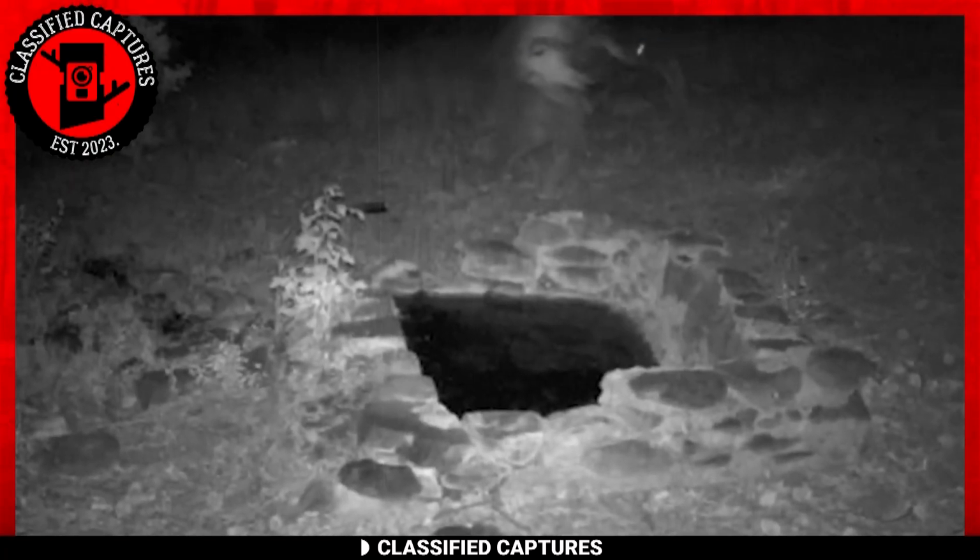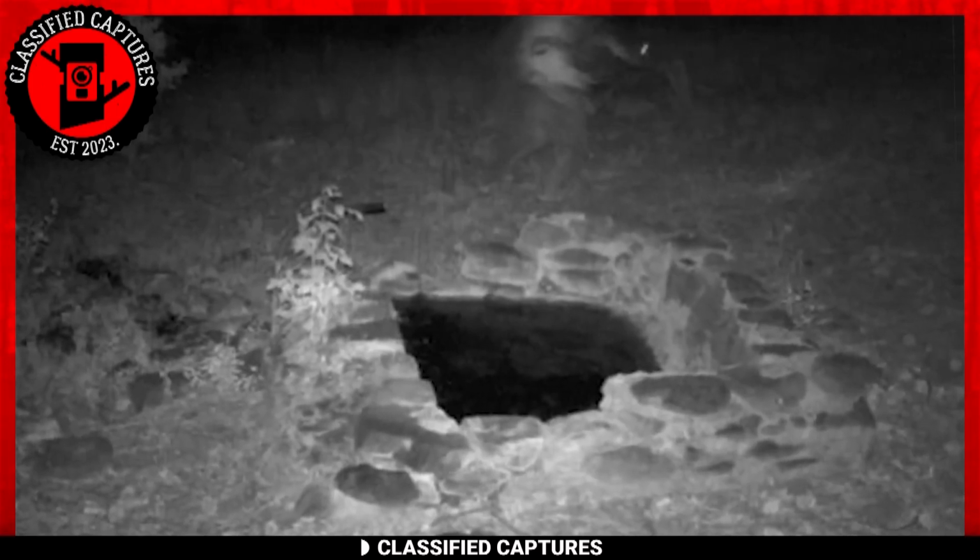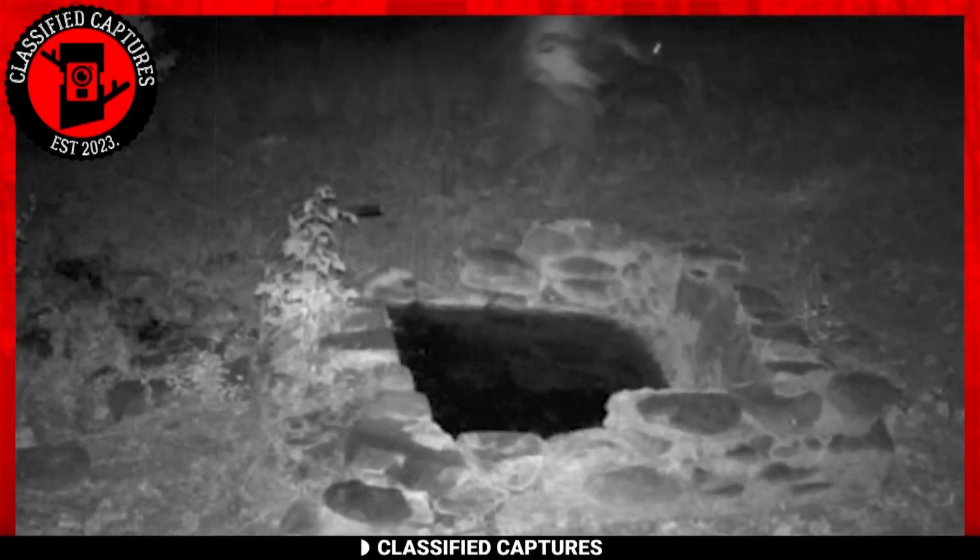This image has been a mystery ever since it surfaced on the internet. At first glance, we see a dug-up hole, a rather mundane sight, but it's what lies beyond that piques our curiosity. Further down the frame, there's a peculiar blurry figure.